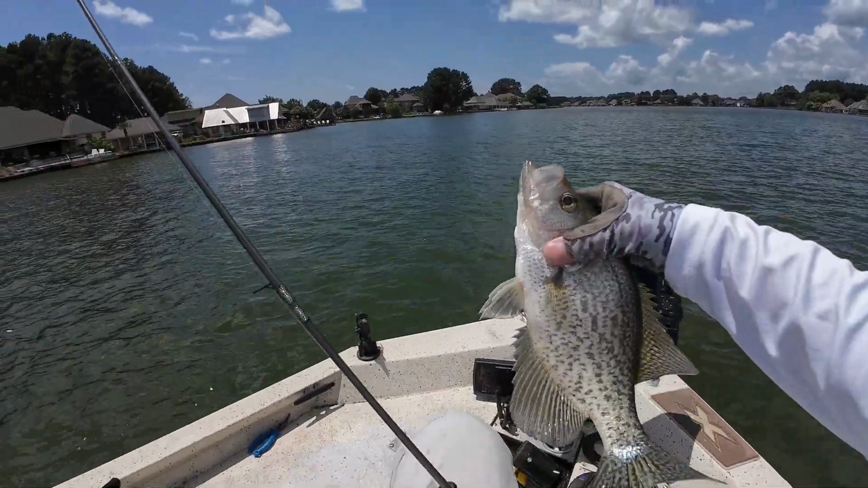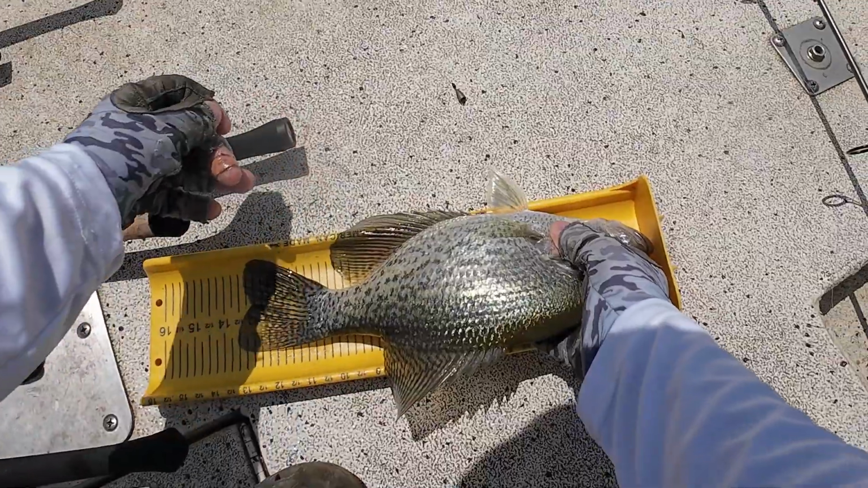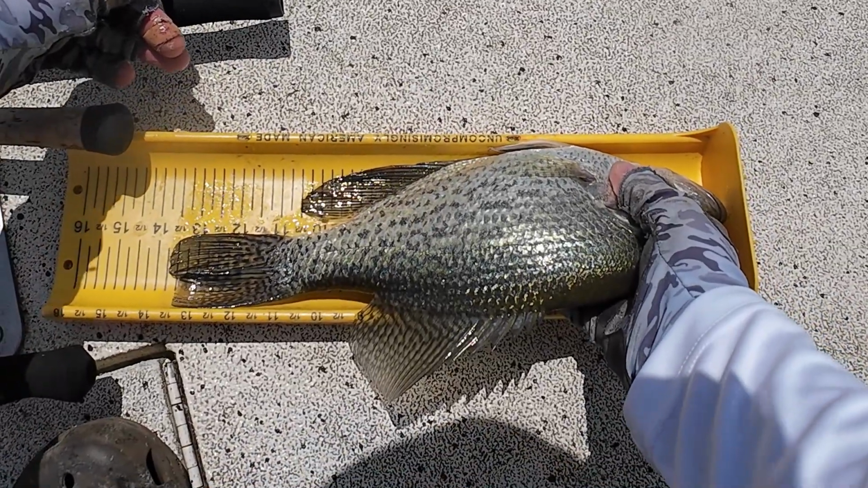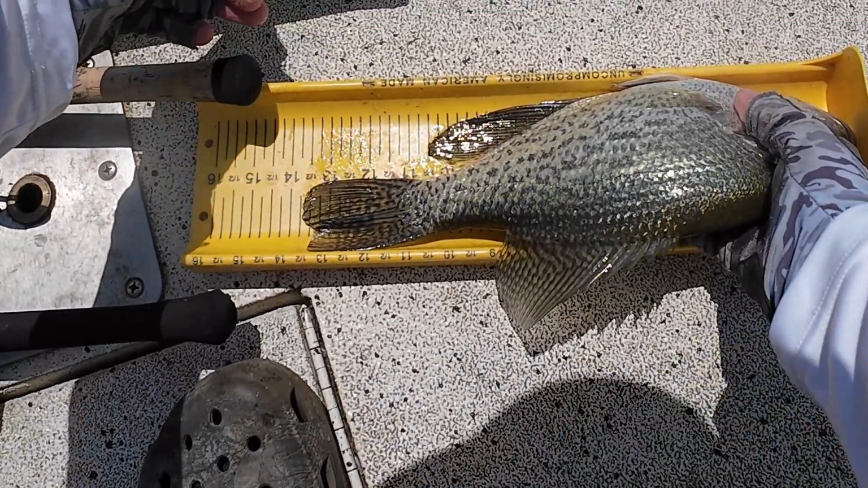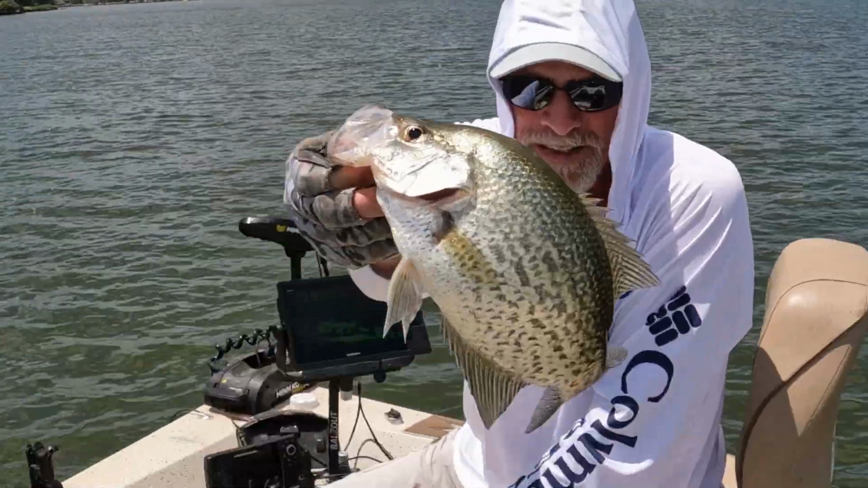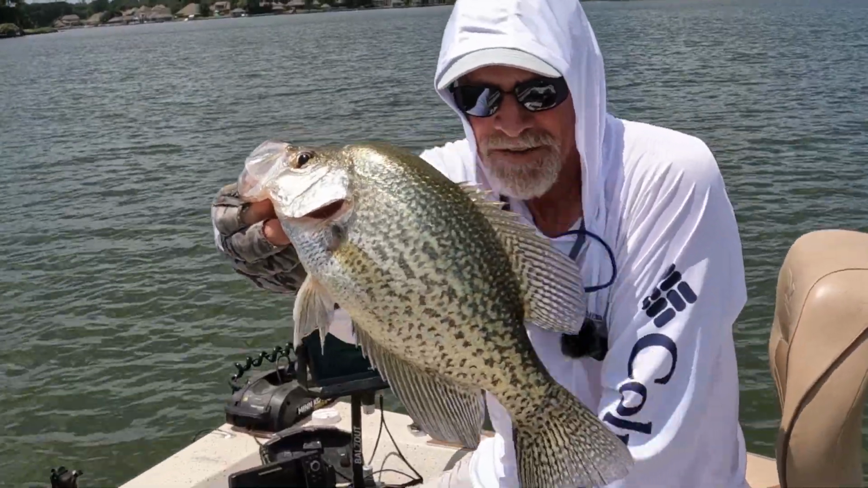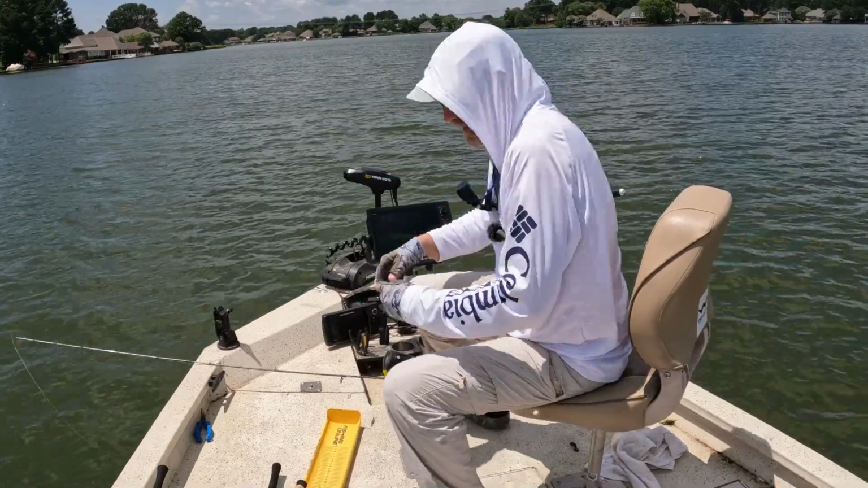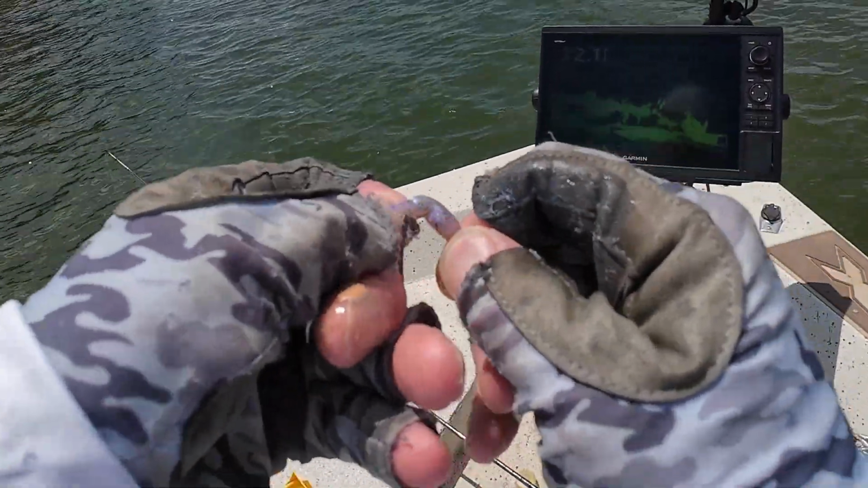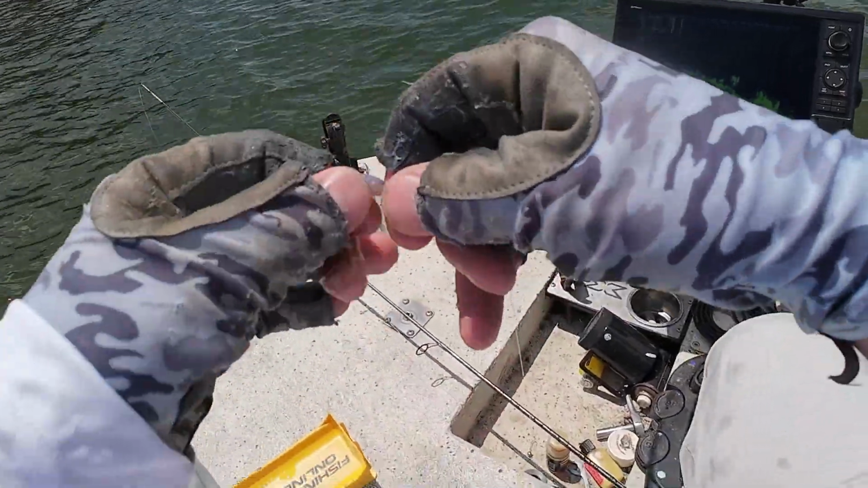Look at that sucker. I'm at 13 3/4. Got the nose up against there, 13 3/4. Almost 14-inch black crappie. Look at that sucker. Get in there.